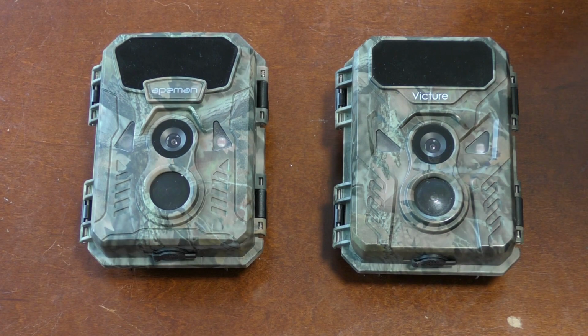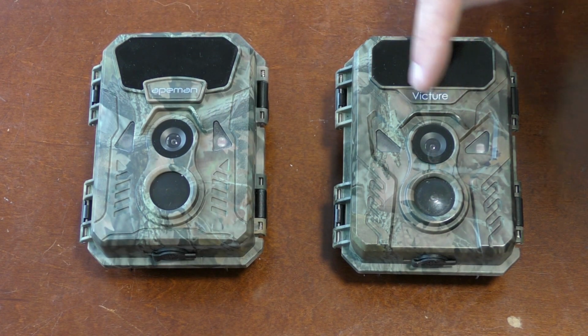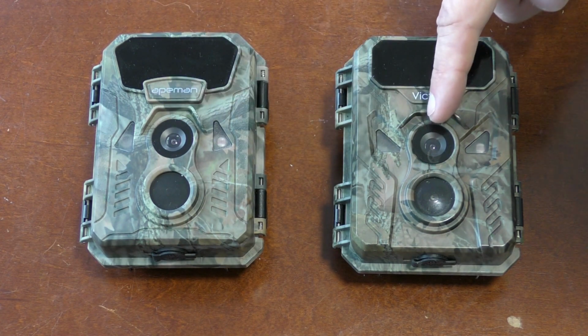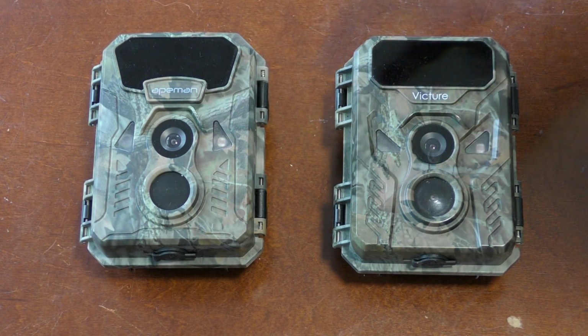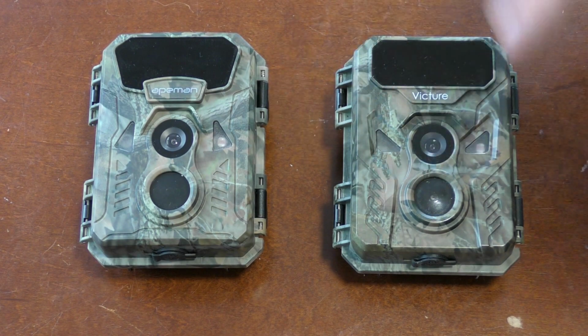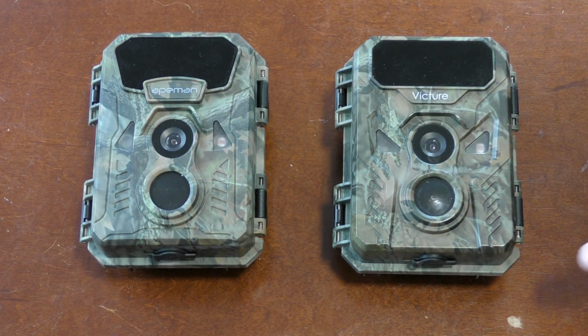Okay, from the front you can see they both have the infrared lights at the top, followed by the name of the brand, followed by the camera lens in the middle. Over here we have a light sensor, which is the same on both sides. This is a little flashing LED which tells you when the countdown is on, and this is the motion sensor. So from the front they're both pretty much the same.